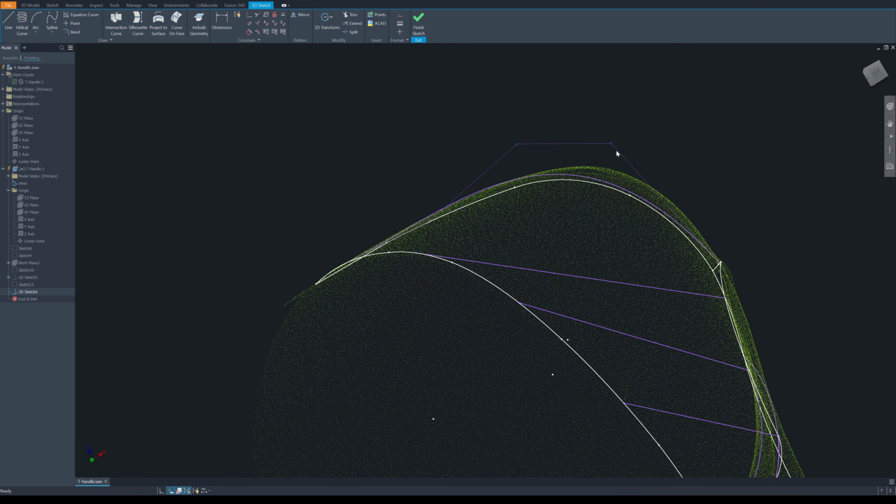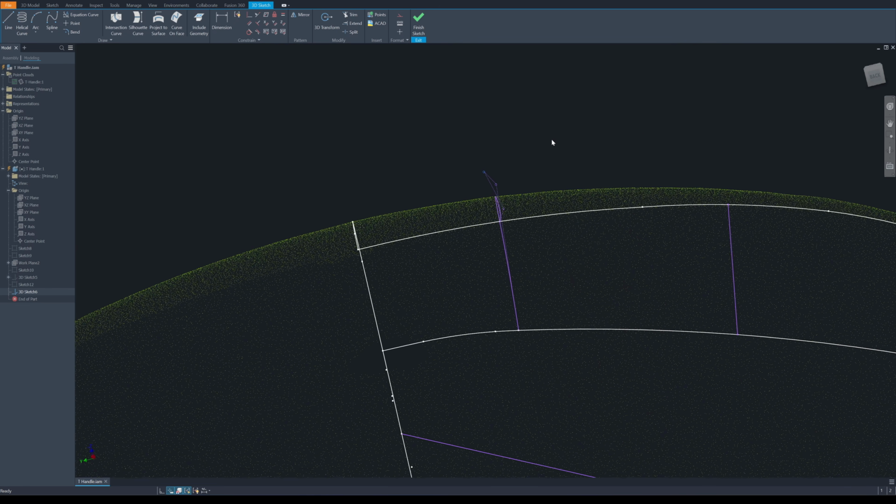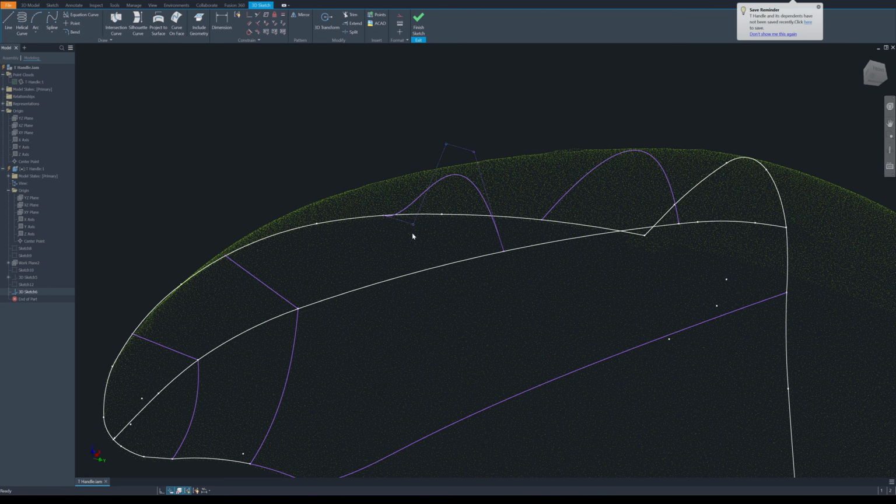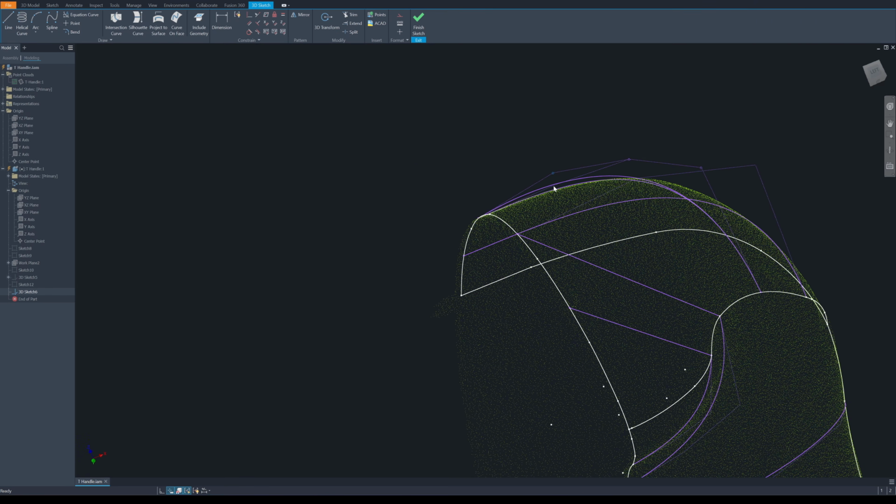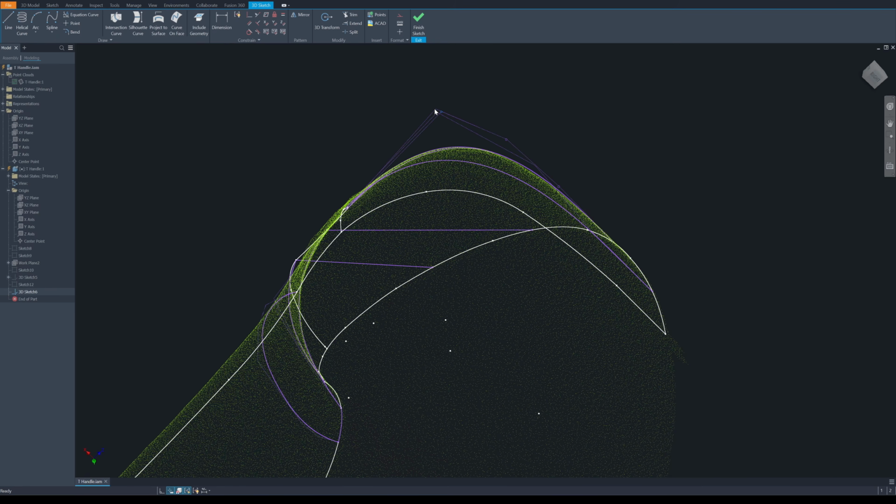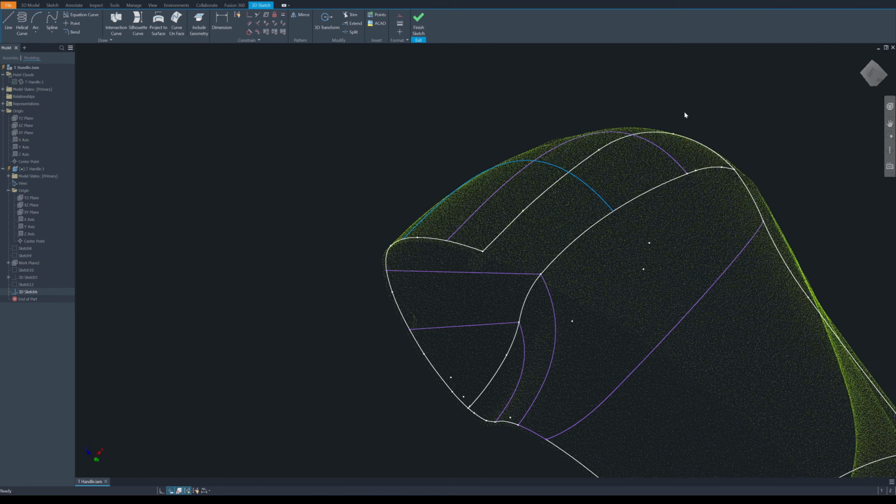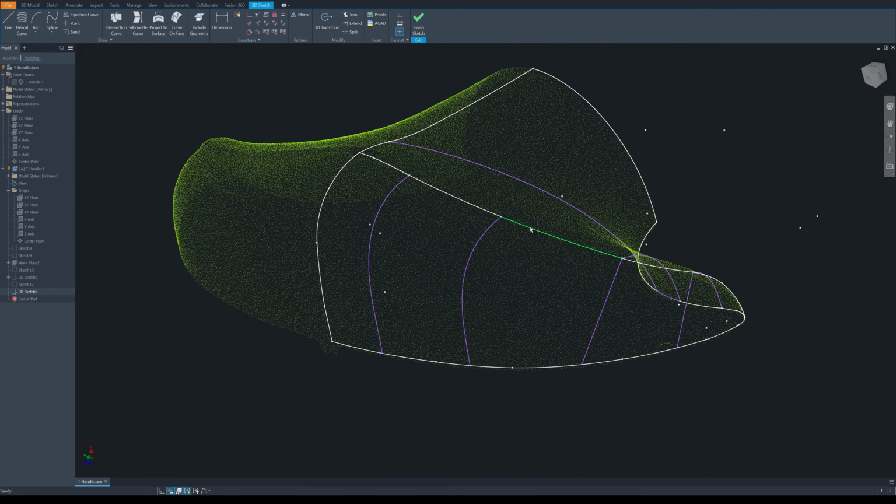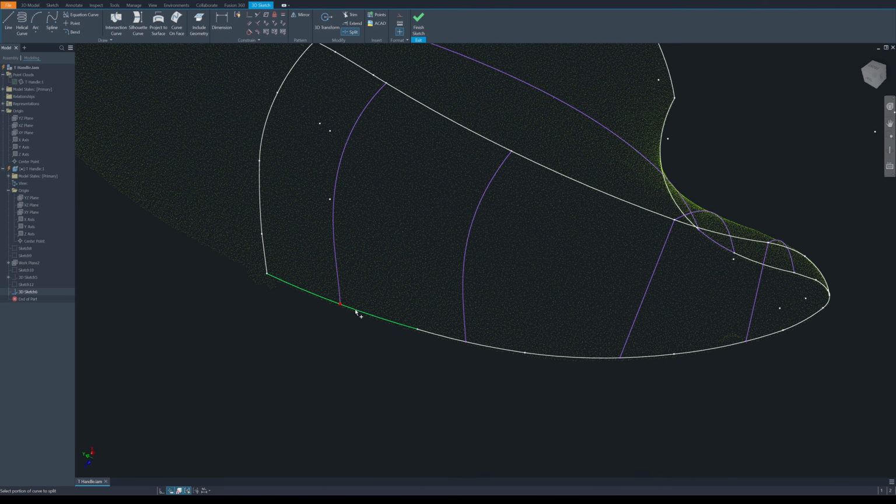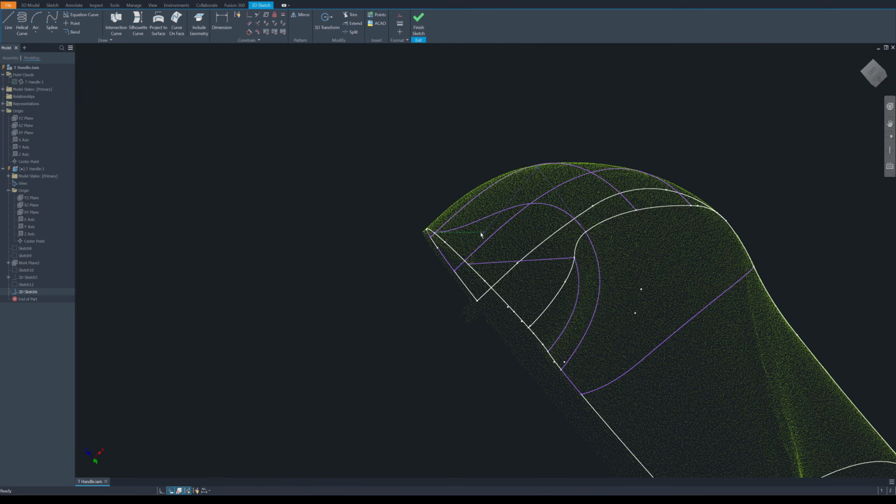There are 2 ways to move a control point. You can drag it with the mouse, which constrains the movement to a plane, or use the gizmo to move it along a specific axis or plane. Always remember to split the 3D curves at the intersection points, otherwise the patched surface won't work.